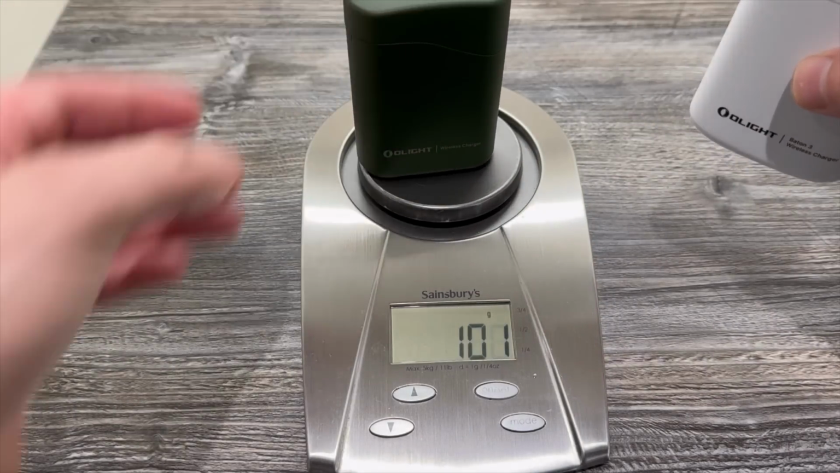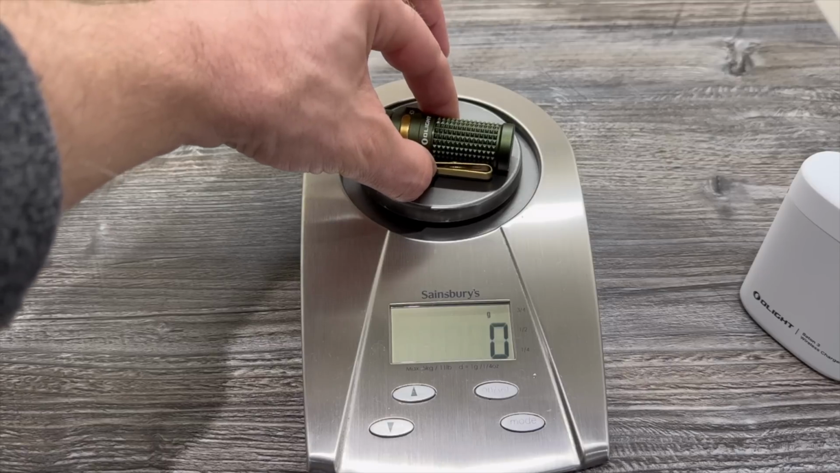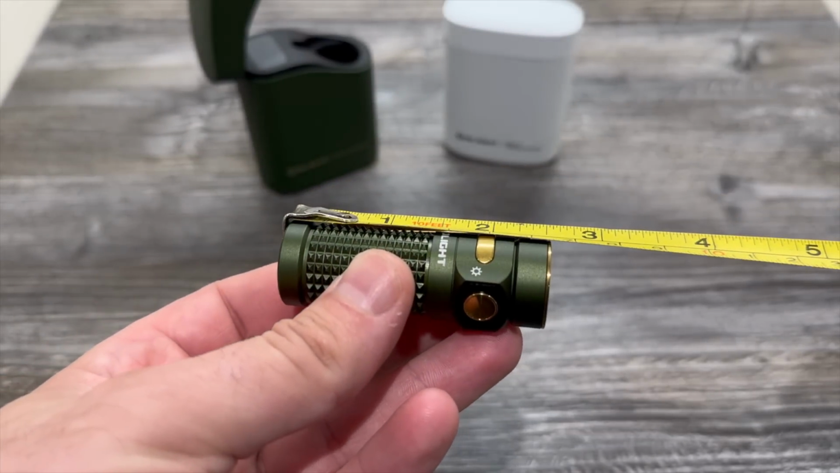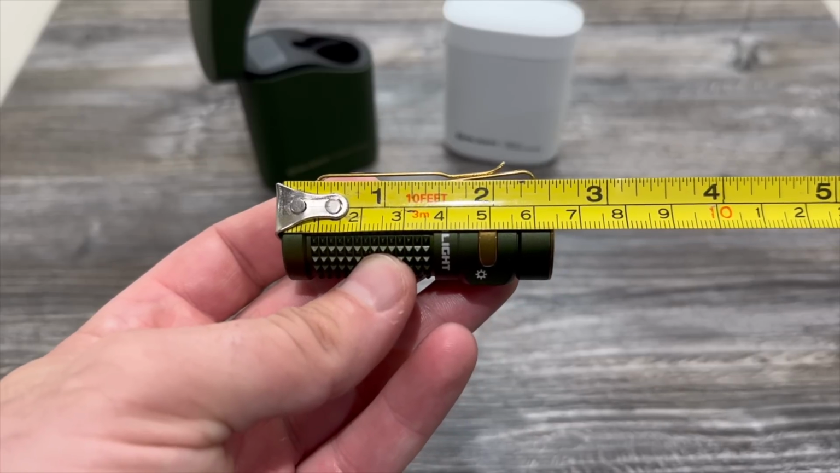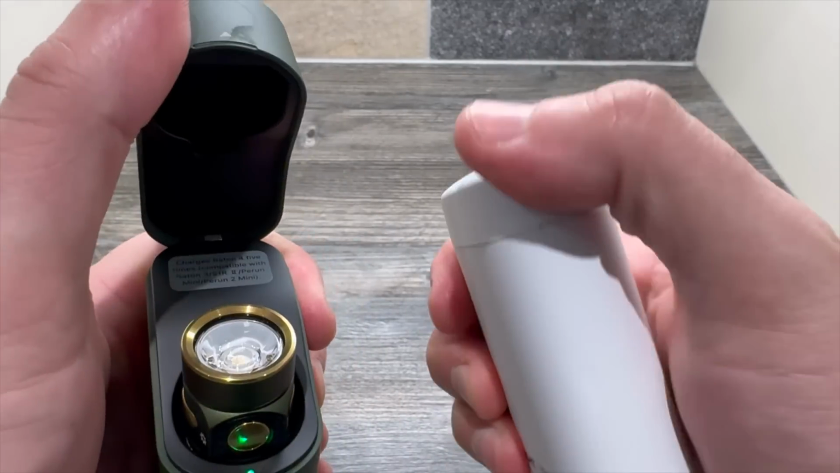Compared to its predecessor, the Baton 4 in its case is 28 grams heavier, mostly due to its larger battery capacity. In all though, it weighs less than an iPhone 14 or 15 Pro Max. The torch itself is super featherweight, a little over 50 grams, and at just 2.5 inches long, it's a real powerhouse. I'm sure I've said that somewhere before.